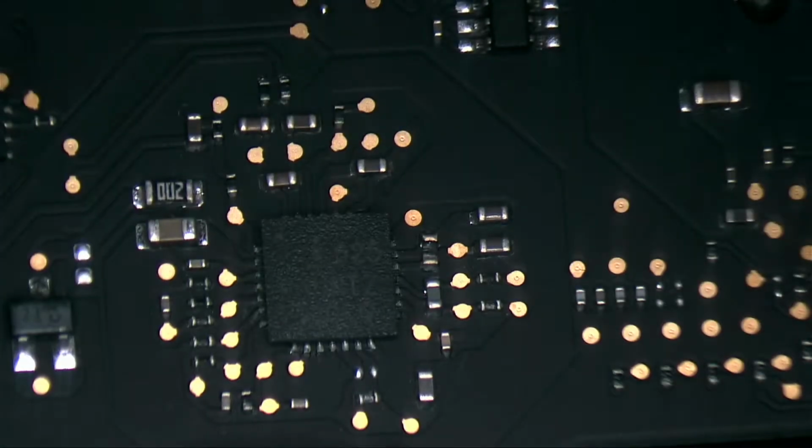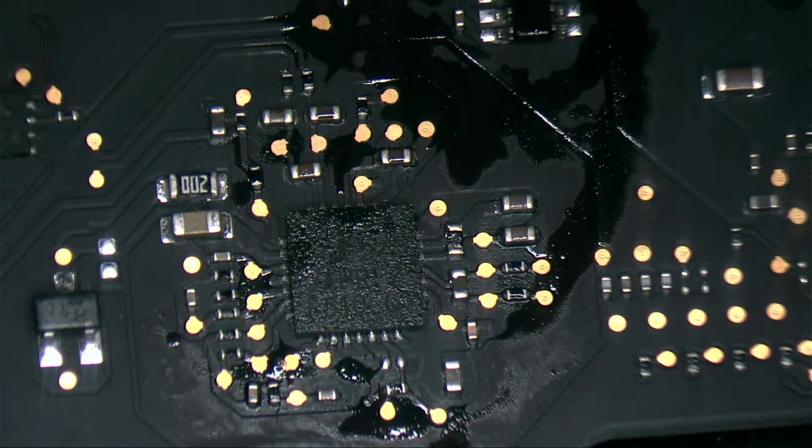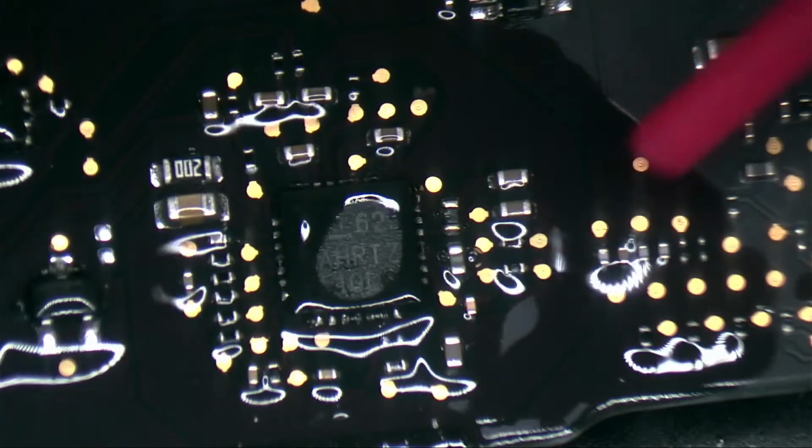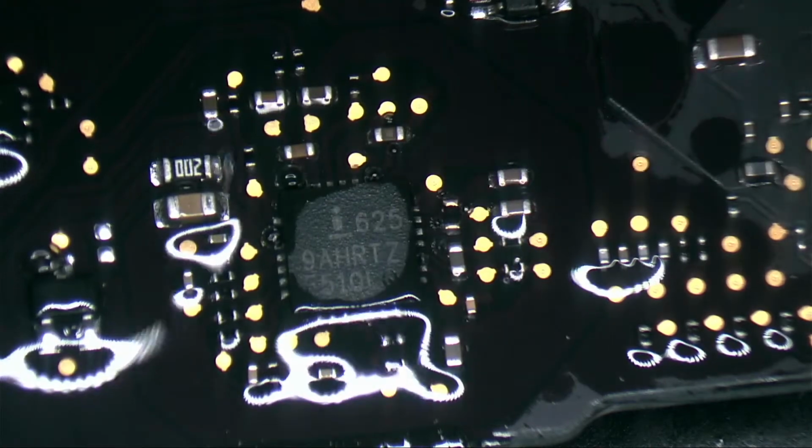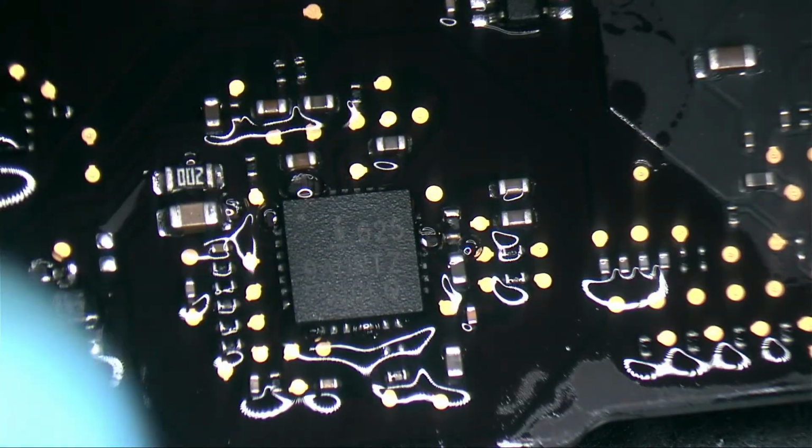Now it's hot. Actually, it's not that much. It's not that hot. I can feel it with my finger. I have the glove, of course. I have another one over here. Let me see this one. With this one it goes better. Yep, with this one it goes better.